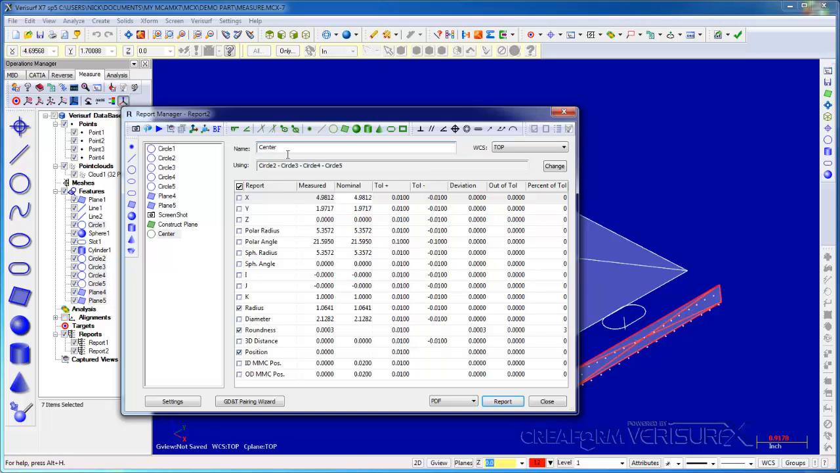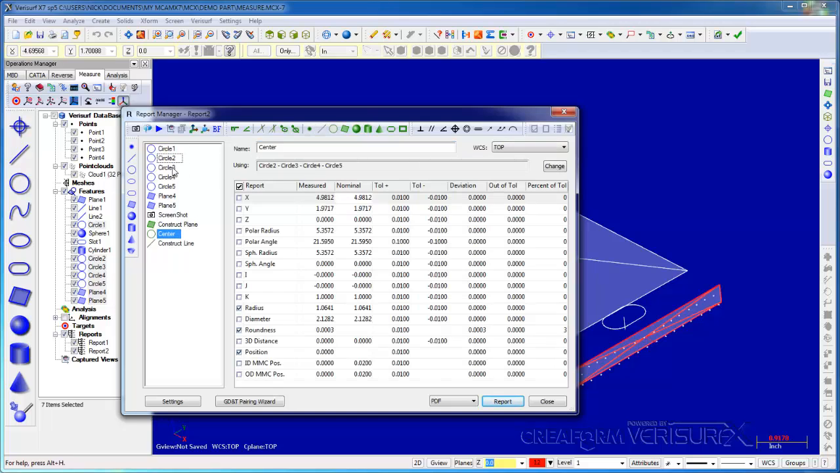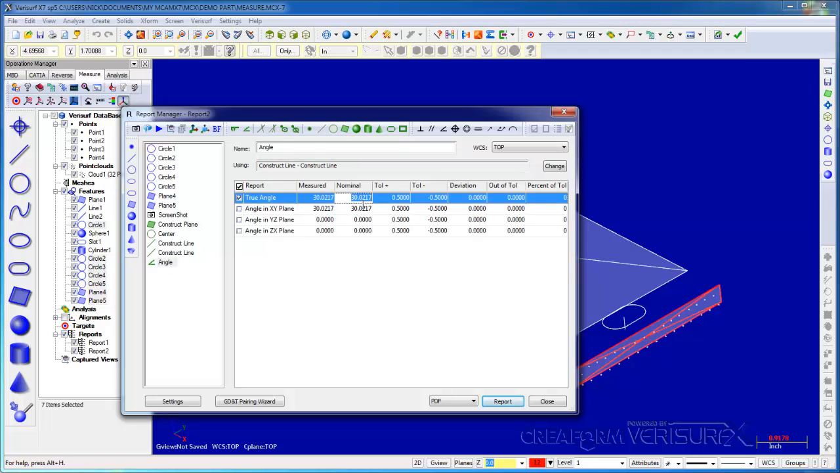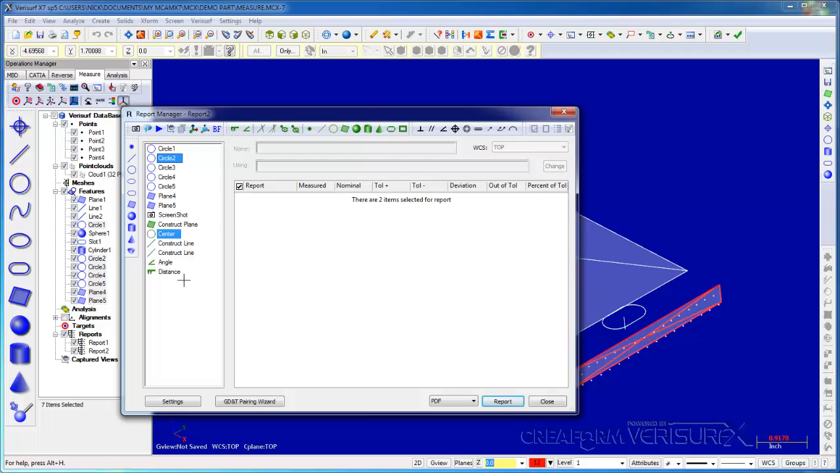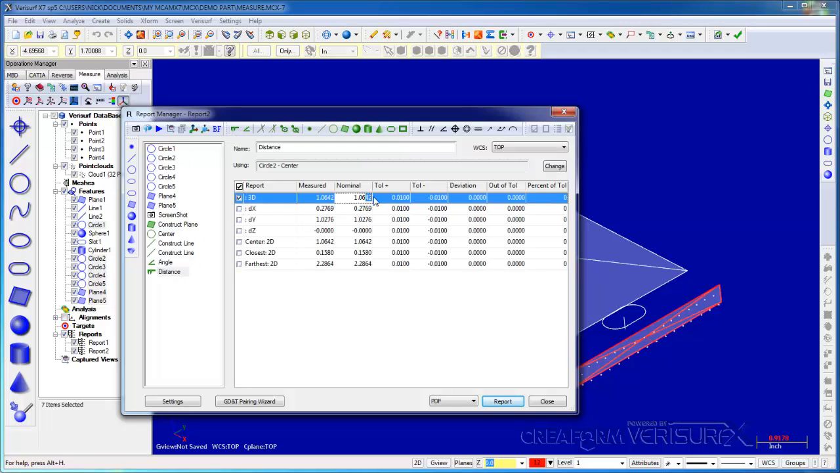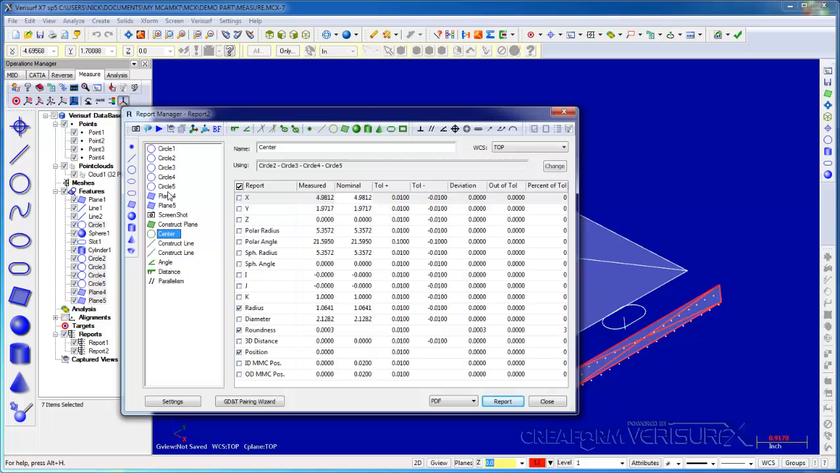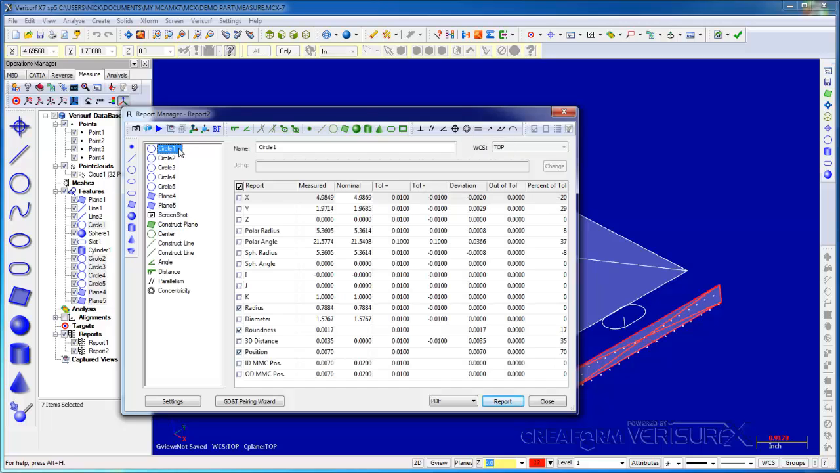I'll then construct lines from the center to circles 2 and 3. I can highlight the lines, calculate the angle between them, and enter the nominal value. I'll construct the distance from the center to circle 2 and then enter its nominal value. I can select the end planes and calculate their parallelism, and I can highlight the center and circle 1 to find their concentricity. Finally, I'll report the position of circle 1.